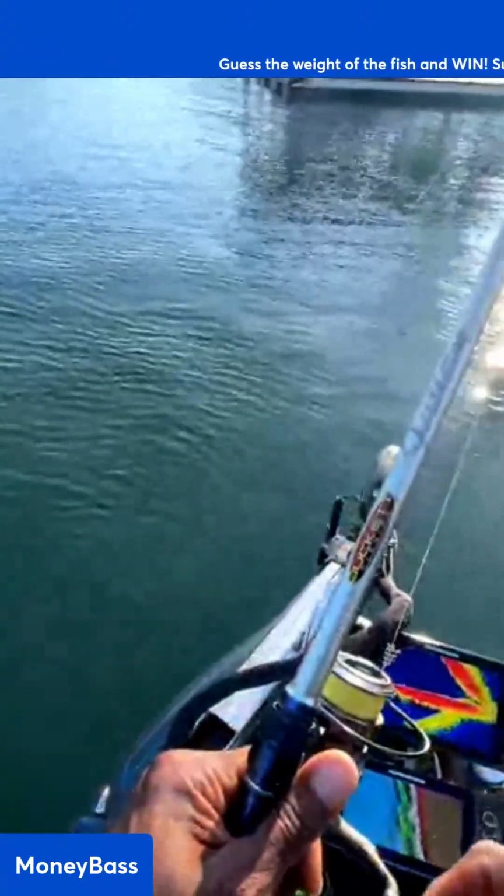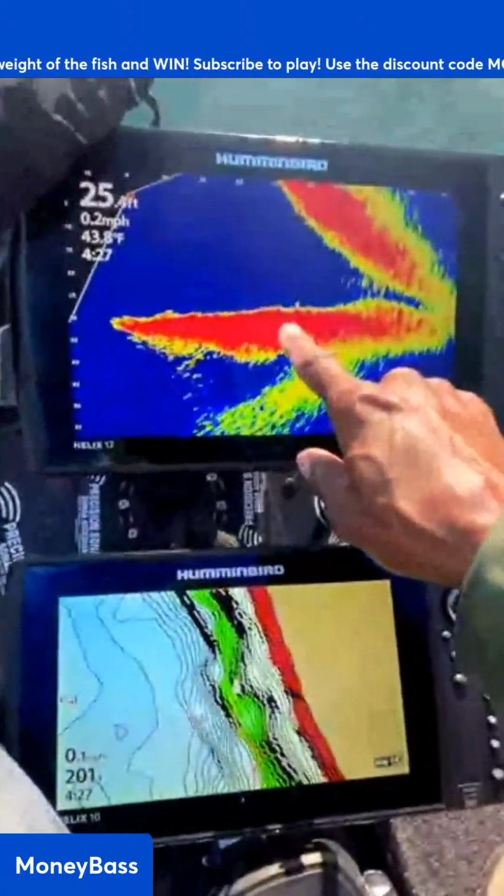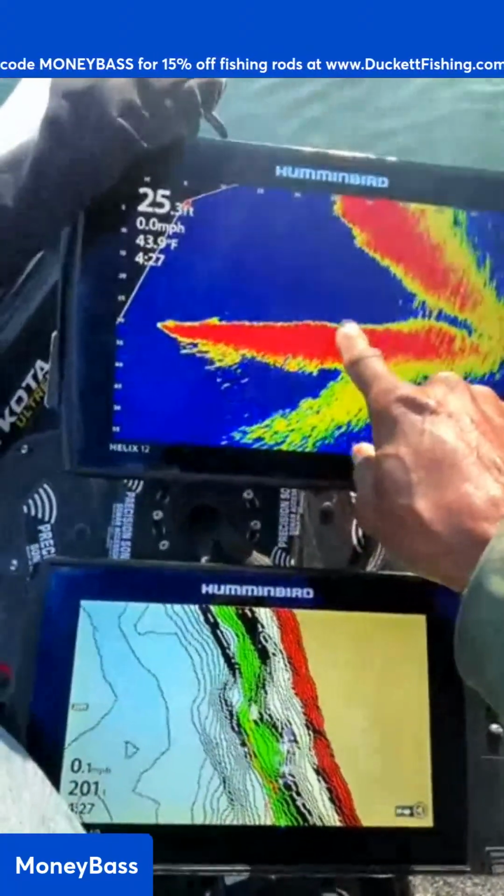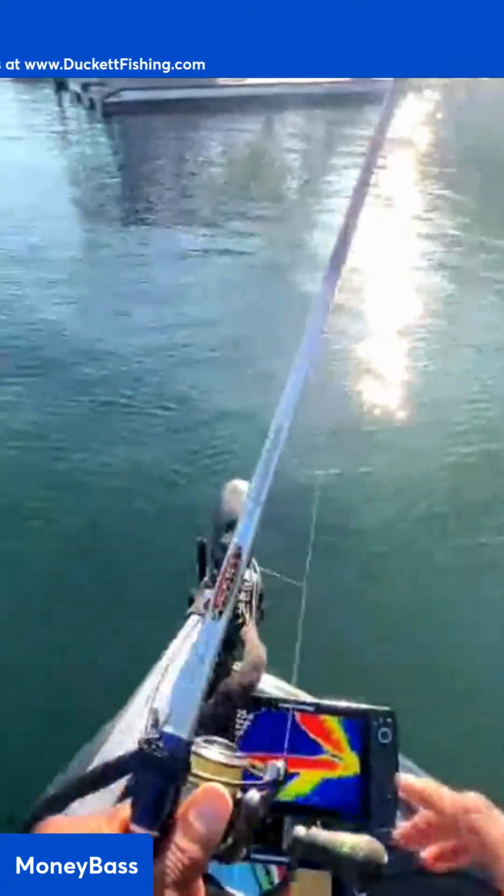because I see a fish or two trying to creep up on me. And let me show you guys what that looks like. So on the screen right here, you can see a little bitty blip, and that little blip down there is moving. So that's how I know that's a fish sitting in between 25 to 30 feet.